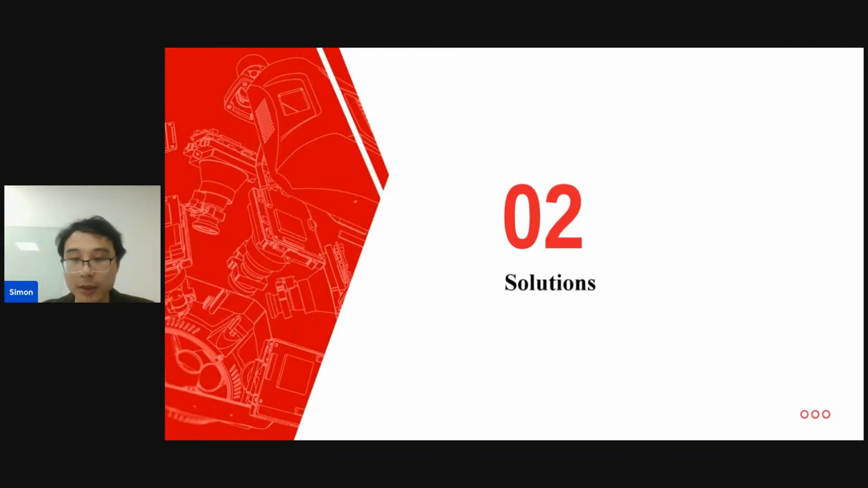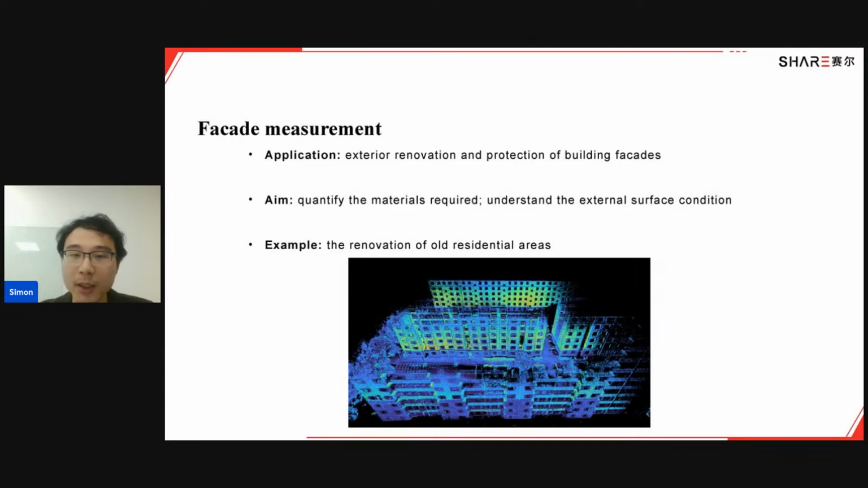And now I'd like to introduce you to the second part, the solutions. As I mentioned before, we're talking about the facade measuring and the plan drawing. Let's start with the facade measurement. One of the most common applications for the facade measurement is exterior renovation and protection of the building facades.